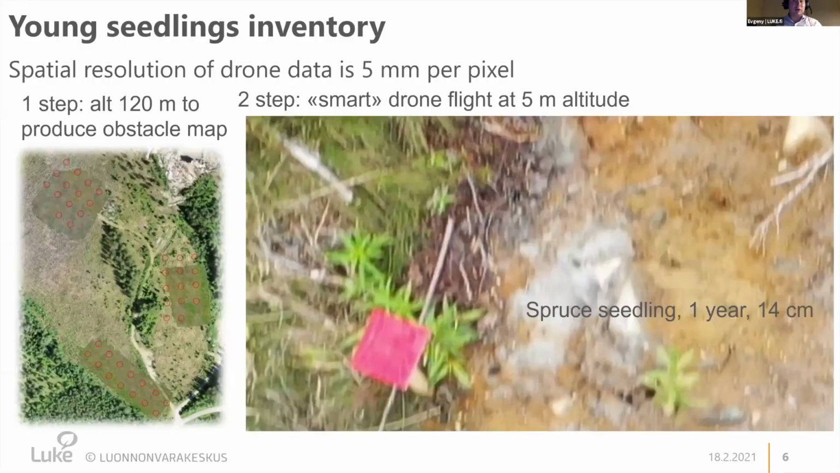At the moment, from 5-meter altitude, you can build a point cloud with a distance between the points of around 5 millimeters. So if you think about resolution, it's like 5 millimeters per pixel of the data, which is very promising. And I think there are many other applications, especially in agriculture. For me, it was important to see small seedlings and to be able to map the small seedlings.